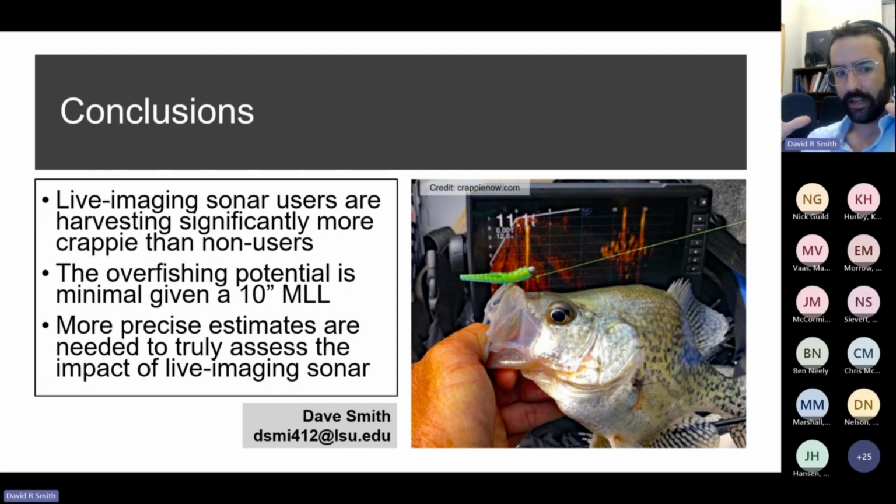But in the aggregate, that's where we observed the significant differences. Just like in any sort of stock assessment, you're doing a simplification of something that's a lot more complex and going to be system specific.